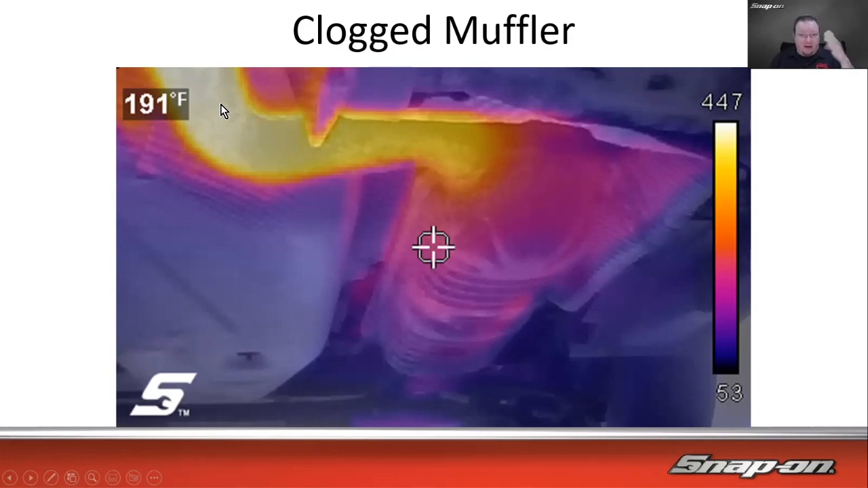So he brought the picture over to the customer and said, all right, so you see all that hot exhaust gas is going in. It's not making it out. It's clogged. That means the engine can't breathe. That's why you're having a driving problem. The customer said, oh, that makes sense. All right, yeah, sure. Let's do the work. Picture tells 1,000 words, right? A picture just makes it so much easier to understand what's going on, especially if you're a customer, right? The customer needs to visually see and understand what's going on.